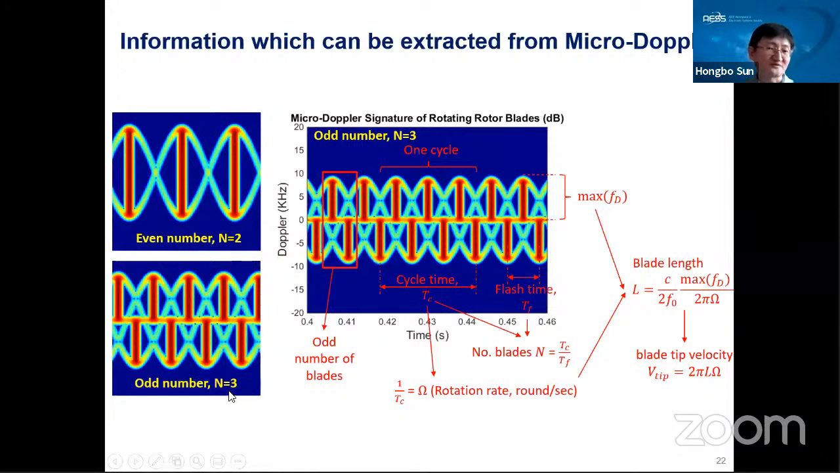If it's an odd number, for example, n equal to 3, the spectrogram will be like this. Then from these micro-Doppler signatures, if we analyze them, we can derive a lot of useful information. We can know whether the number of blades is even or odd. We can derive the length of the blade, even the number of blades, and also the rotation speed of the blade. Based on this, we can know a lot of information about the drone.